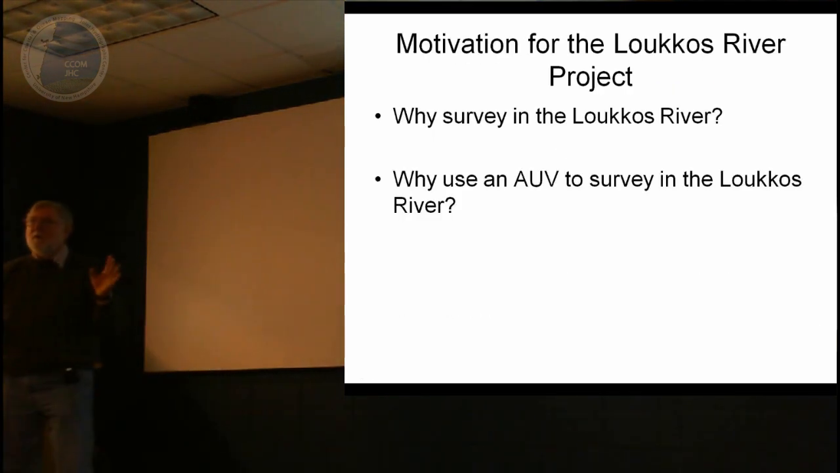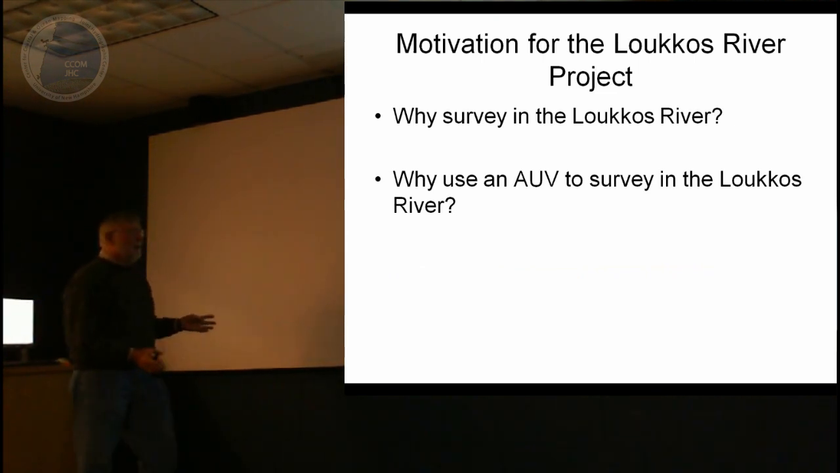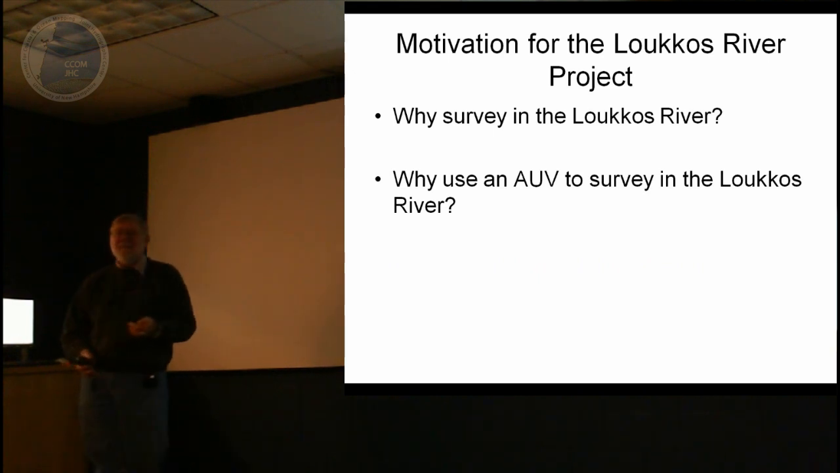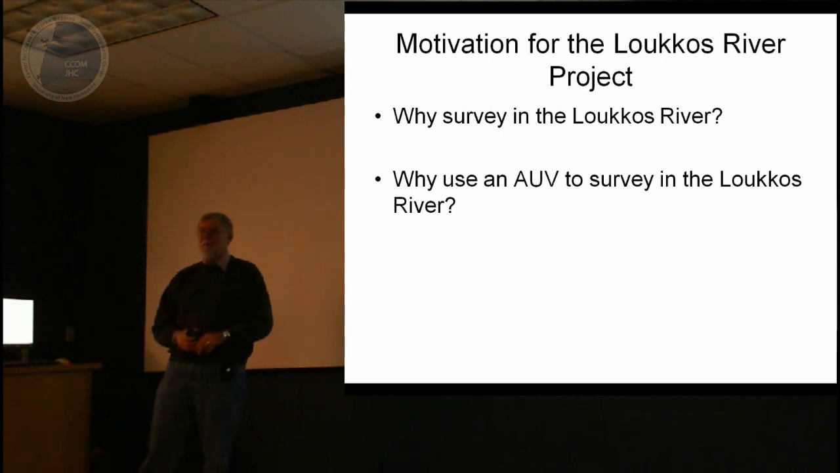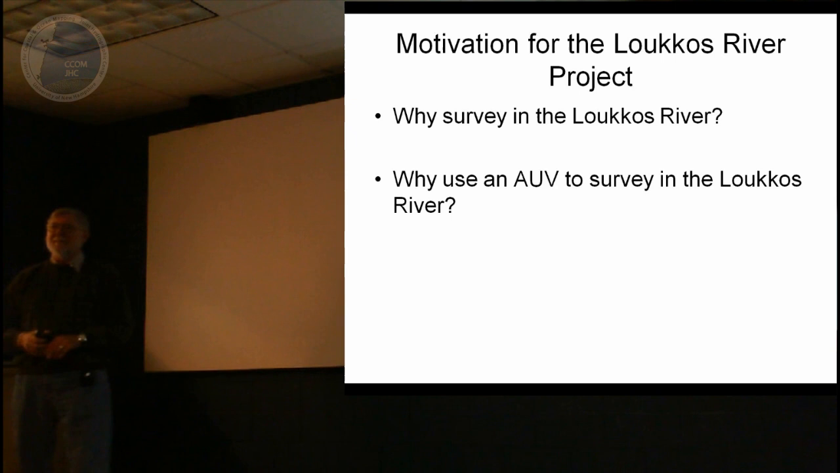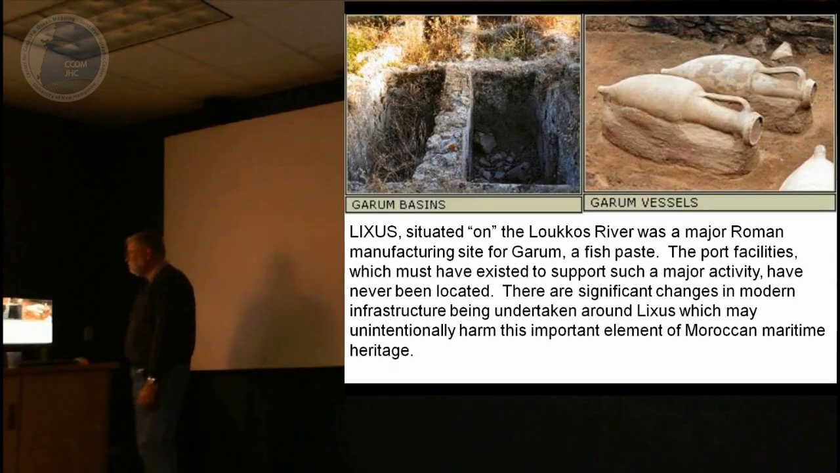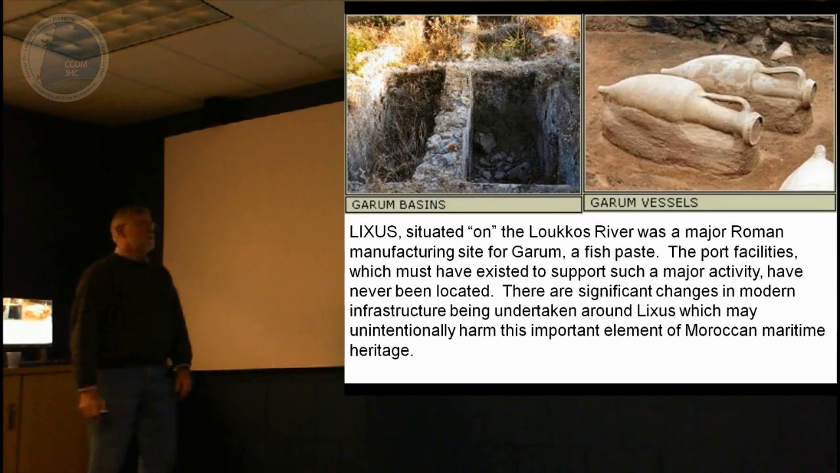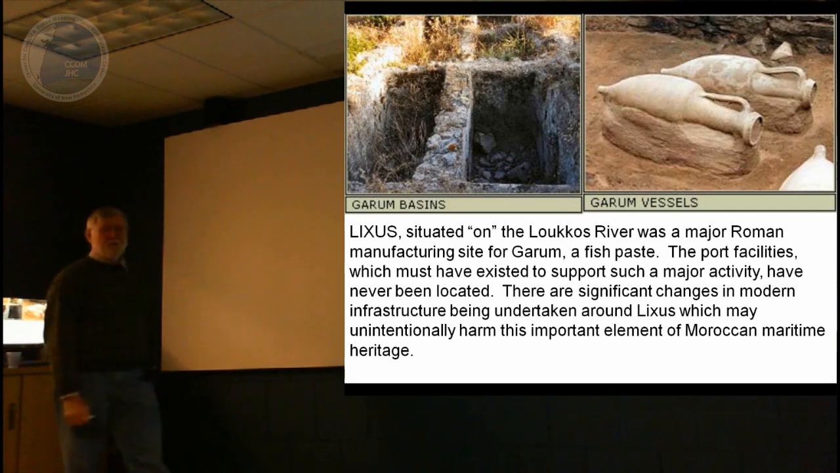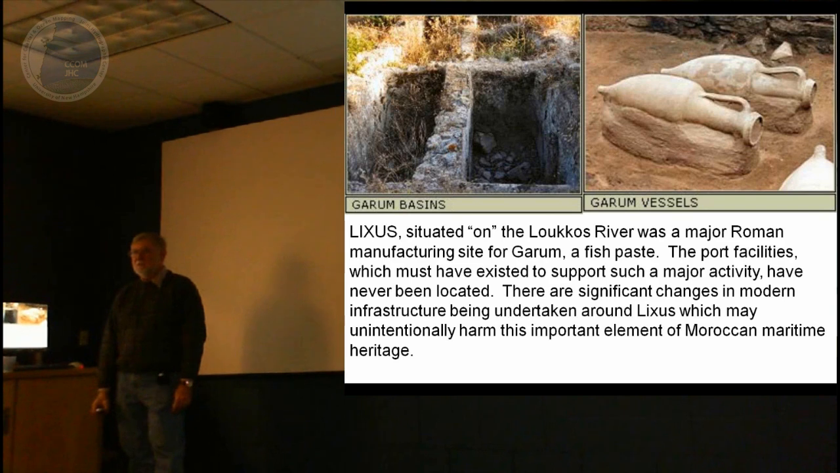That gave you time to already formulate these two questions, which I'm quite sure you were both wondering about. Why survey in the Loukkos River? You say there are a lot of rivers around here, so why worry about the Loukkos River? And the other question that I'm sure some of you, if not all of you, would also raise is why would you use an AUV to survey in the river? The first part of the question I will answer has to do with the archaeological implications of this survey.